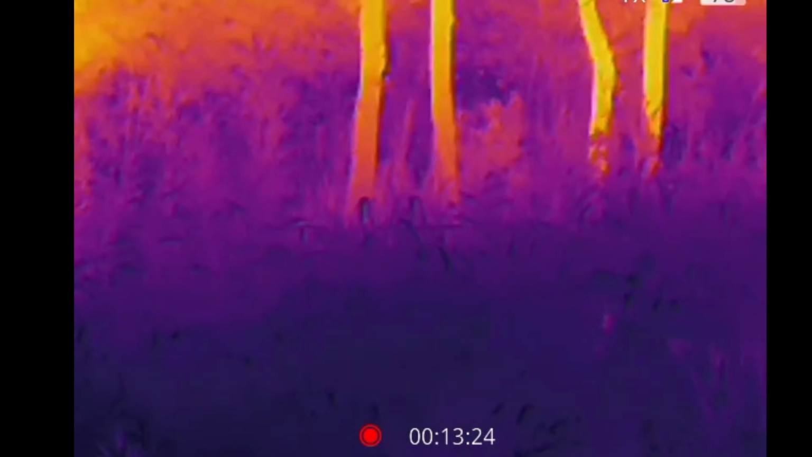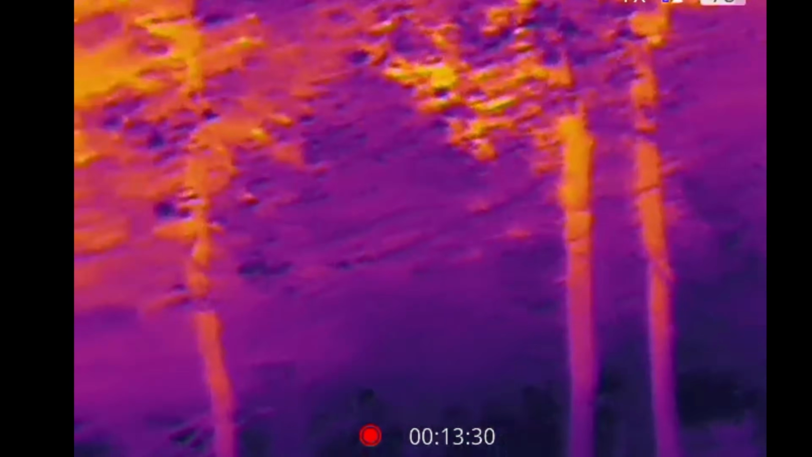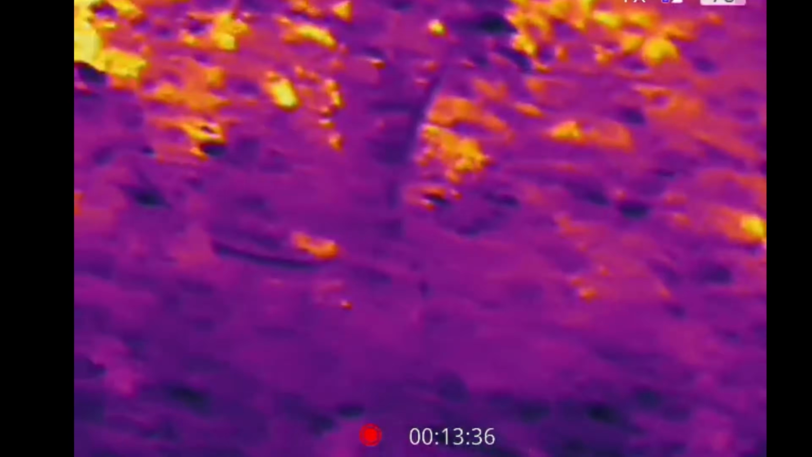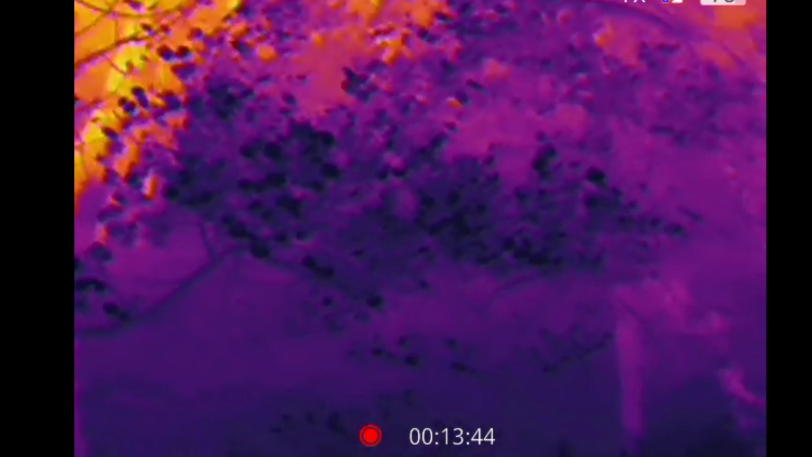Okay, guys. I think it is like a 4x zoom. I don't know. Unfortunately, you're not going to see the wide angle as much. It'll be interesting to see what the thermal gets, because the thermal camera can see a lot more. Did you guys hear that? I don't know if the camera can hear the first one. I think you can hear the second one and the third one.